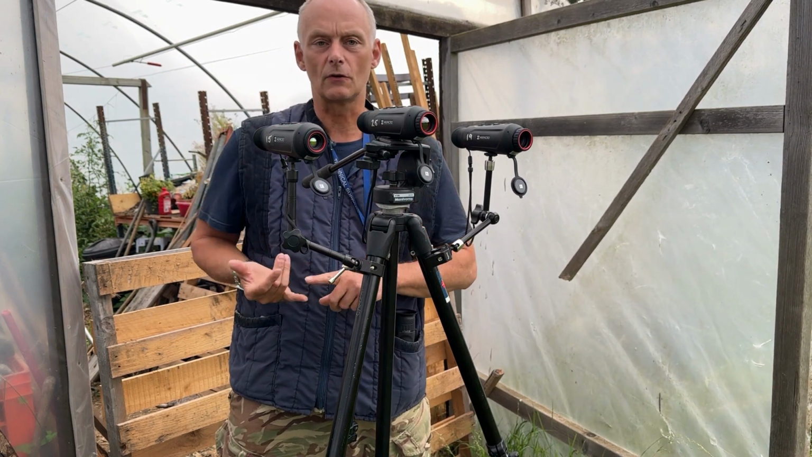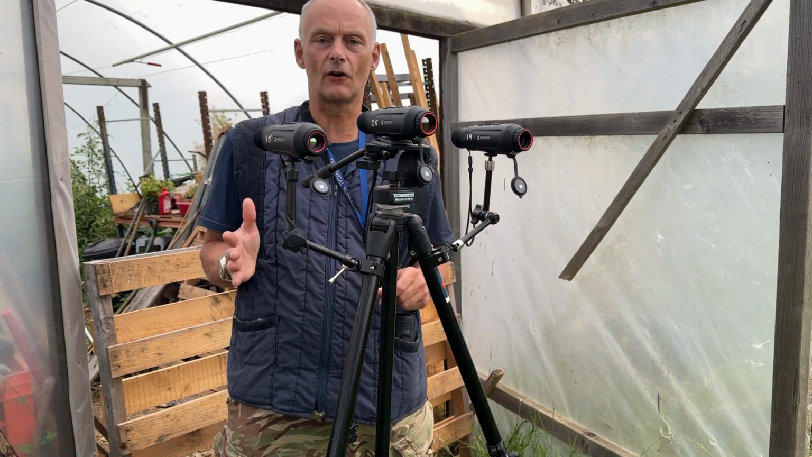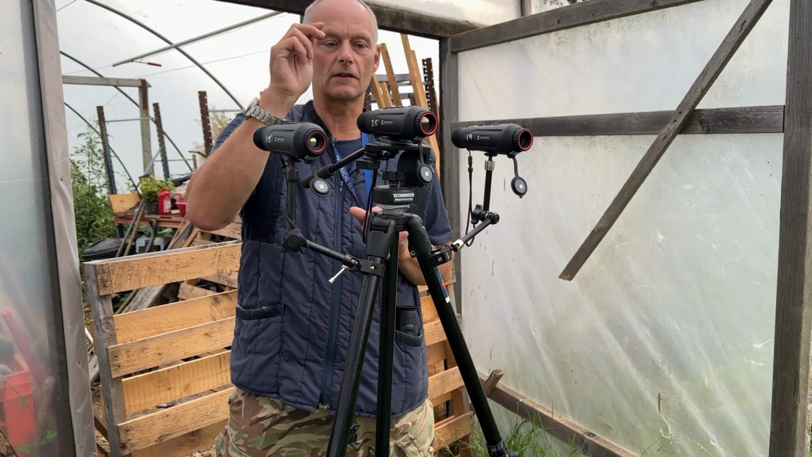In my old job, we used to install like 2mm camera lenses. So you would see from the center line of a football field, you would see both goals. It was that smaller lens. But we've got a 15, a 19 and a 25.